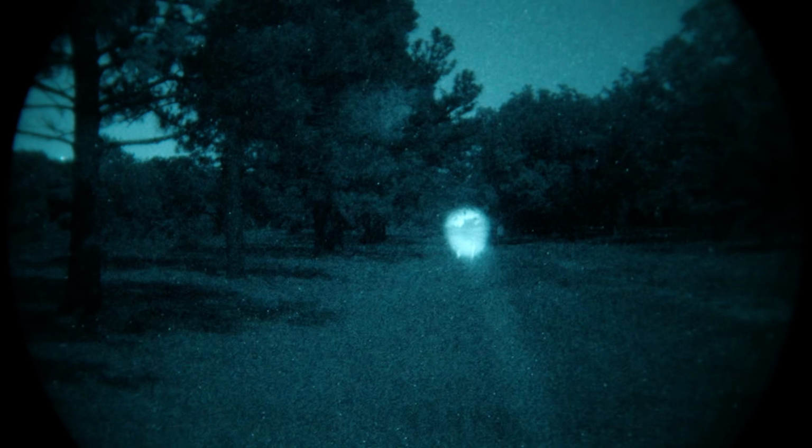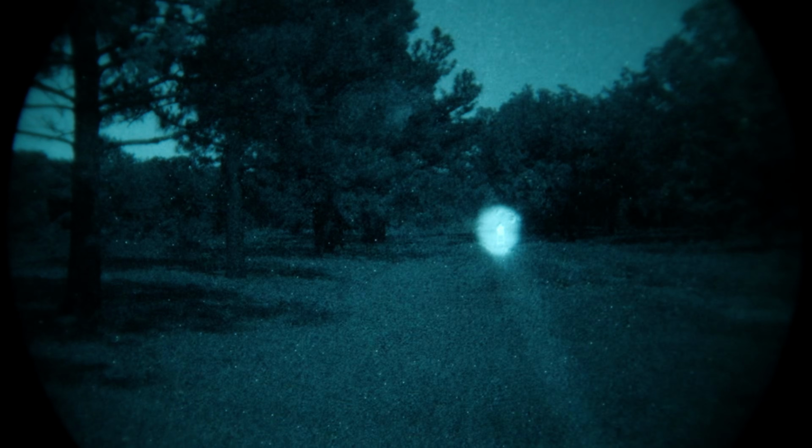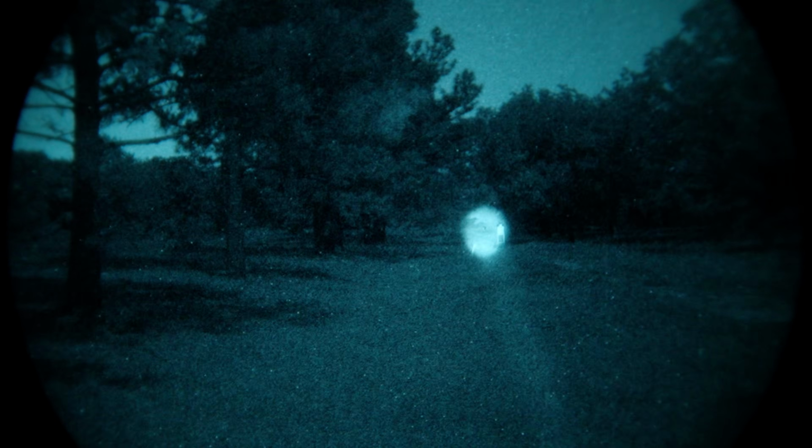But again, like we've said 100 times, this is kind of an all-in-one solution. We've got a daytime optic system, a red dot sight, all in the same package as our laser aiming device with slaved together sighting systems. So it's pretty cool. That's what it looks like at 100 meters. It's very bright, good output, getting a lot of information.